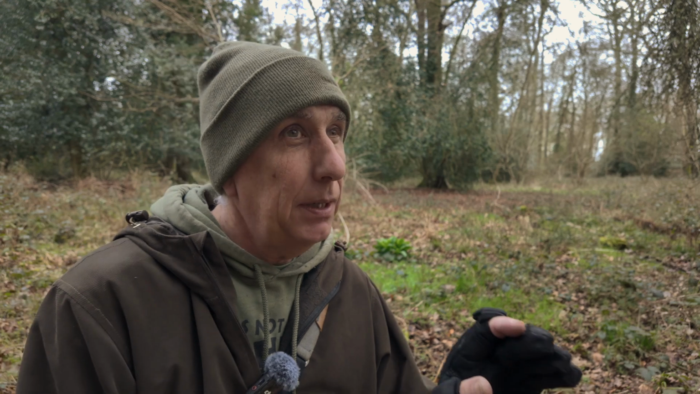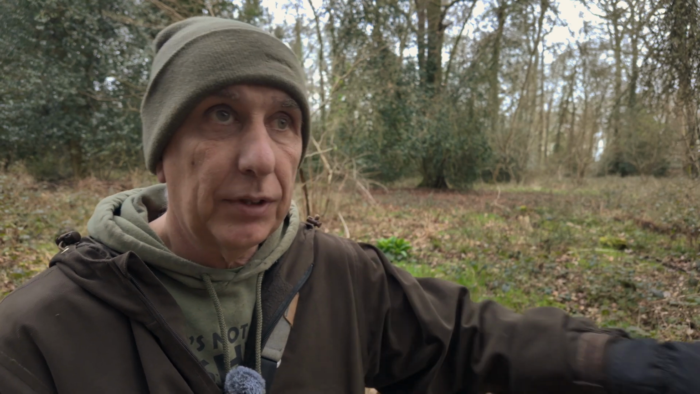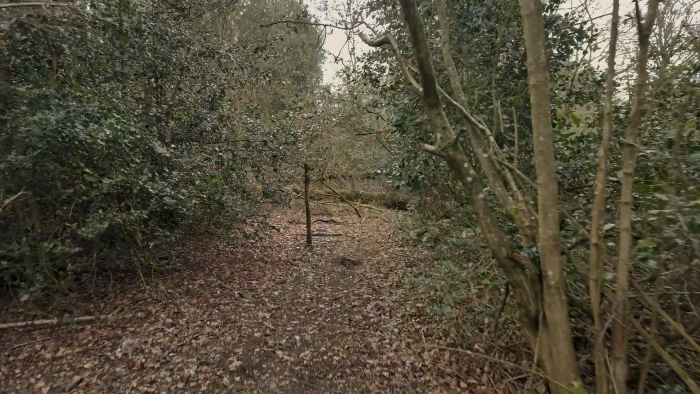So it's going to be, I think, probably the other end of the woods. I'm going to try that end. So I've tried 3 different positions so far. Haven't got any real information about the far end of the wood. So let's give it a go there.